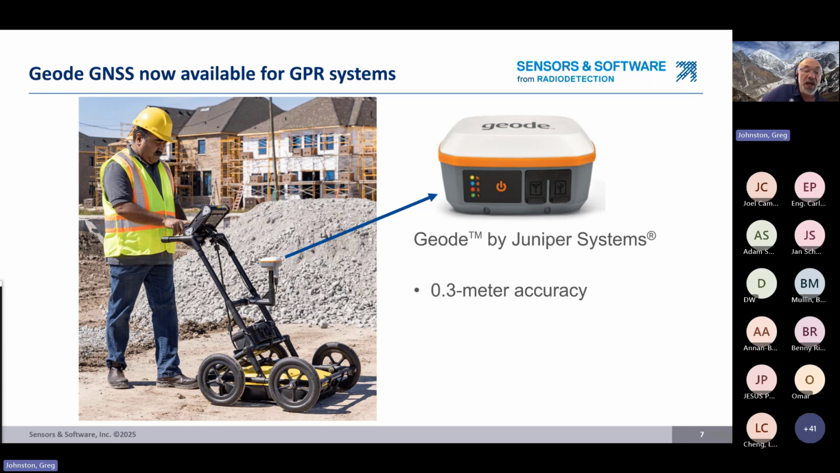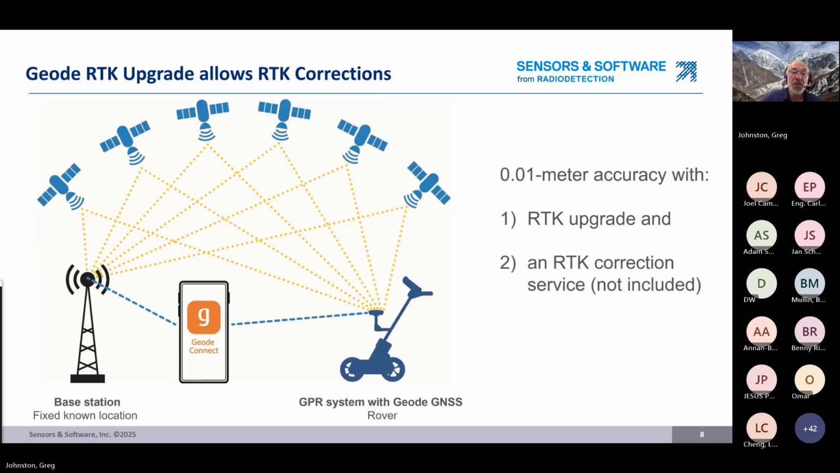And the Geode has an accuracy in its native format, in its base format, of about 0.3 meters, which is a step up from a lot of GNSS systems. And 0.3 is about the size of a shovel or certainly an excavator.